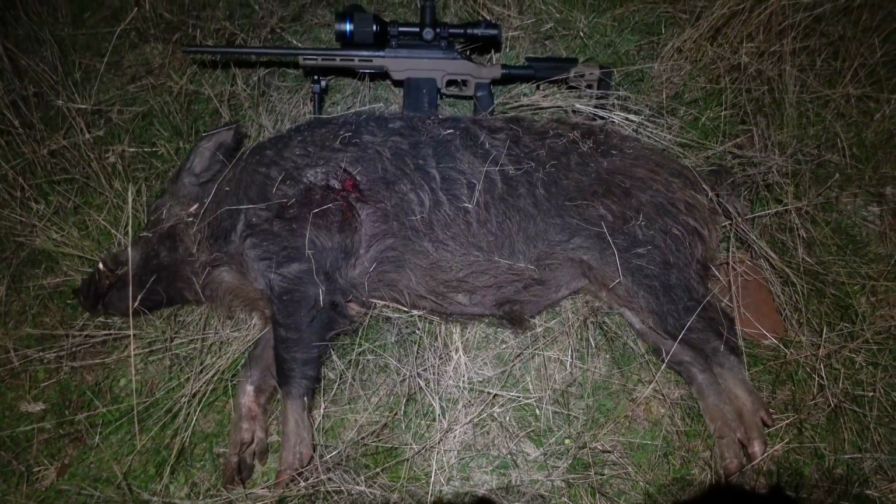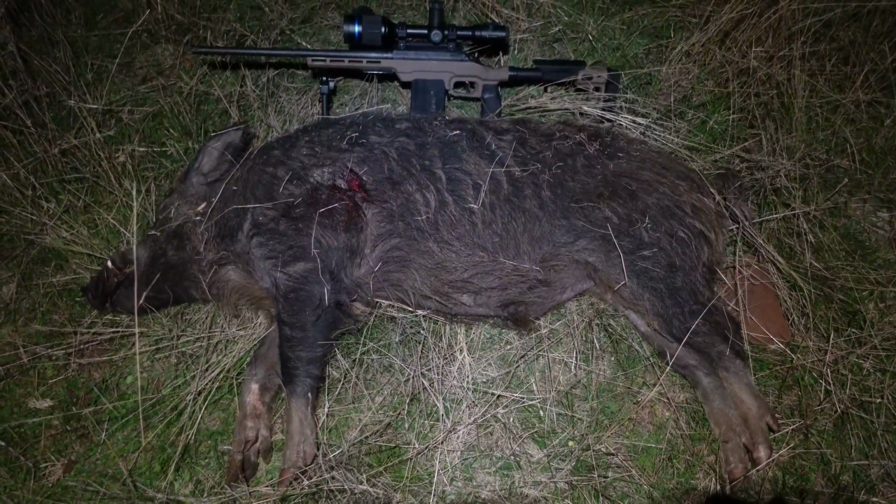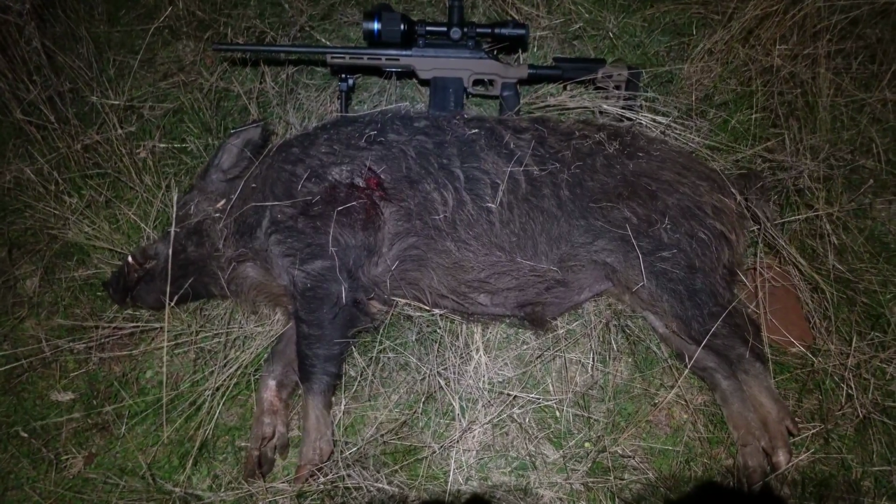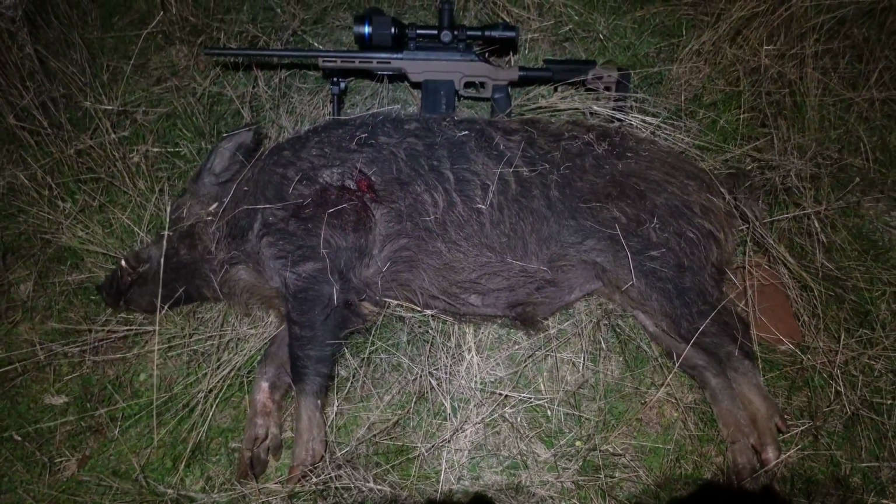Cruising along, minding our own business. Bloody big pig in the grass, so 308 did a number on him. He's probably about 70, 75 kilo. Happy with that.